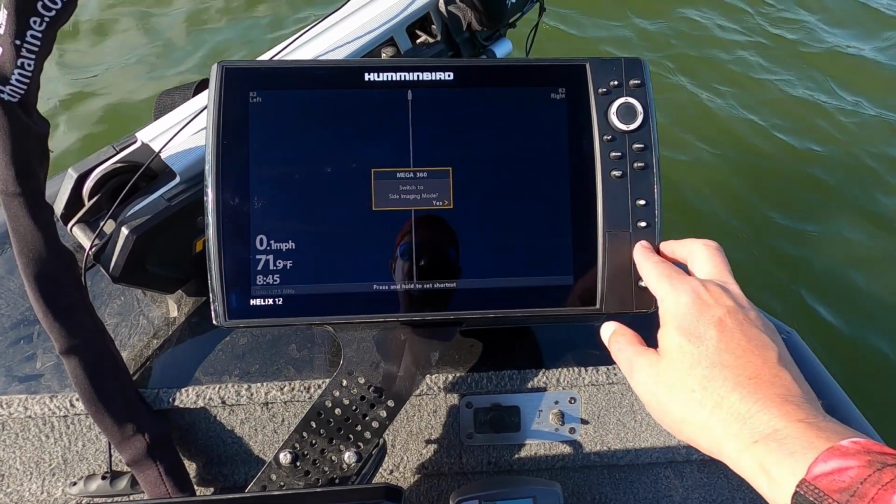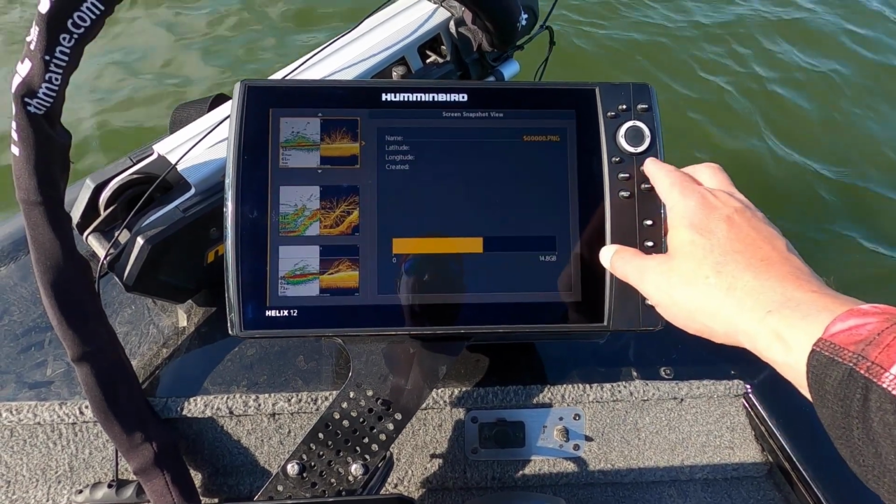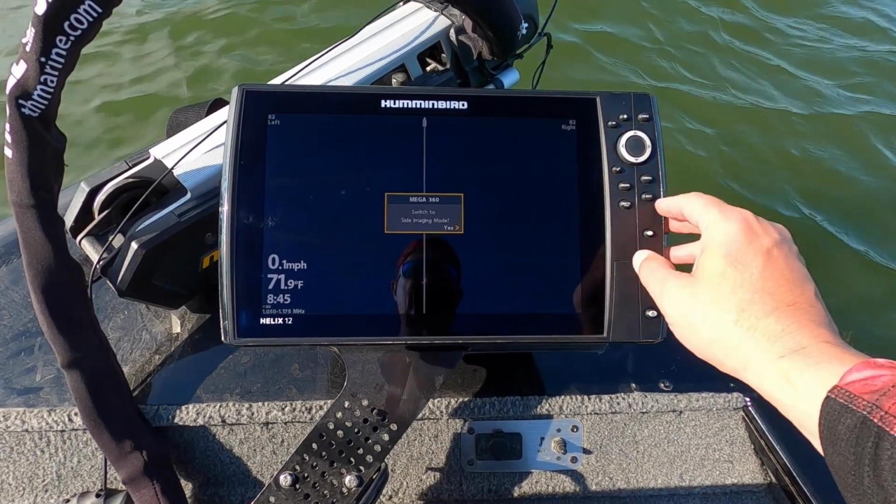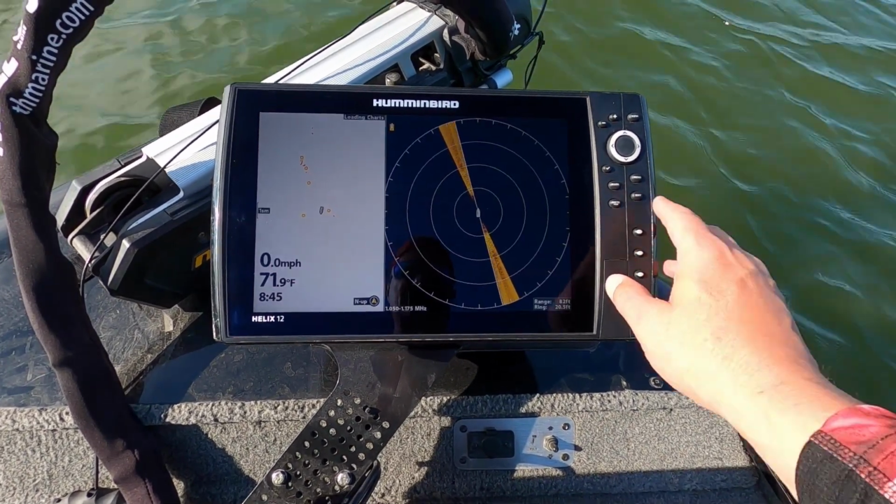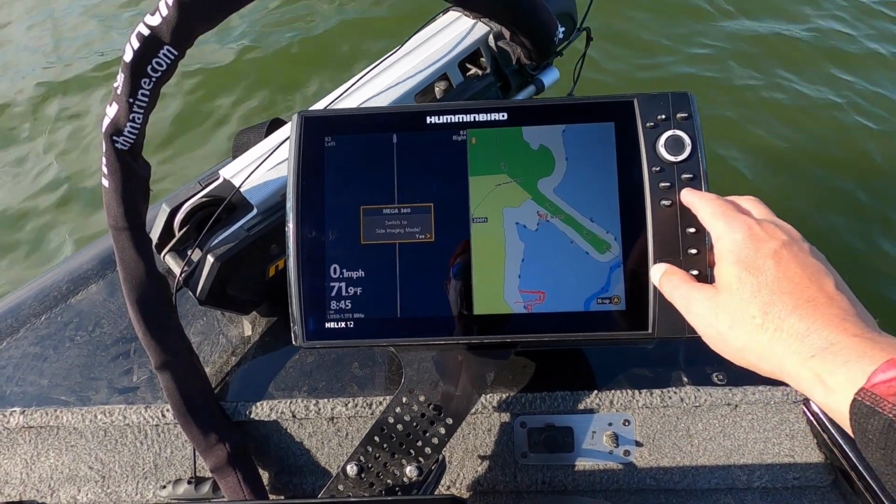That's something new that I didn't even know it had. No, we do not want that. Here's Mega 360. Let's see if we can get just the 360.